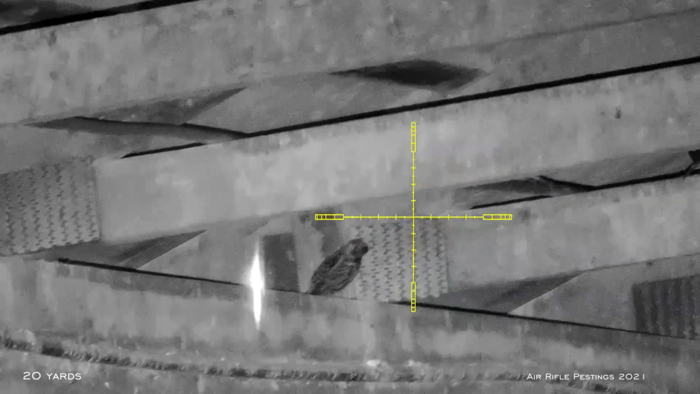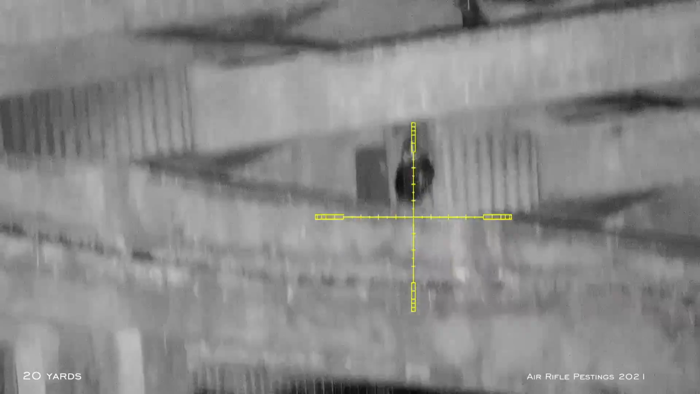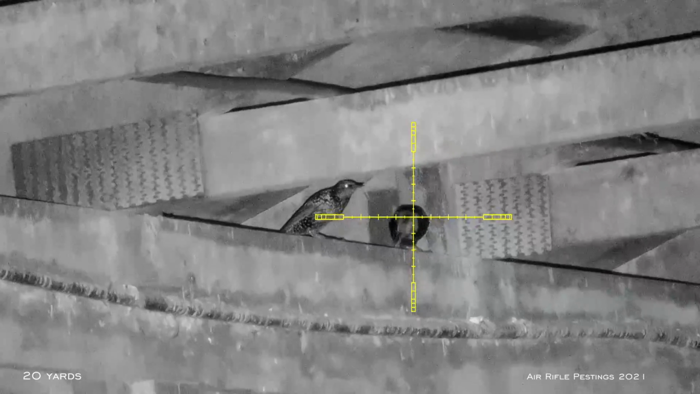So my HW100 is shooting this 16 grain air arm at about 850 feet per second. That's about 27 foot-pounds of energy, more than enough to dispatch these starlings at these kinds of distances.